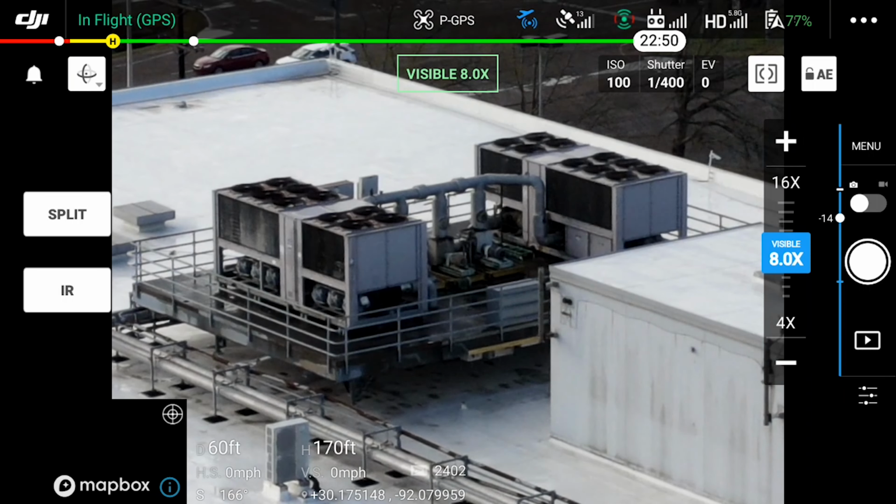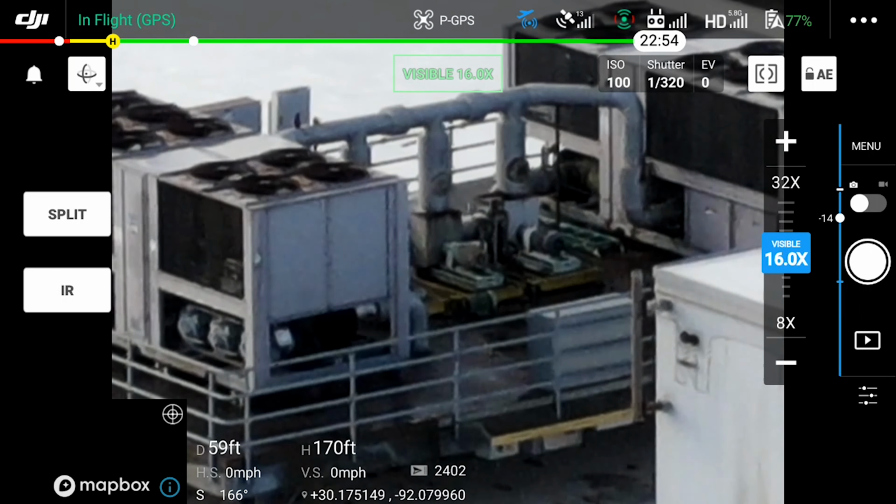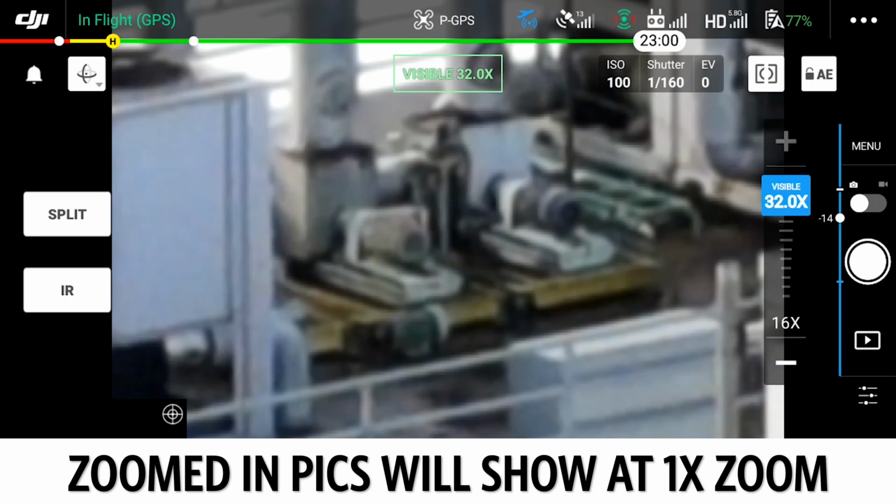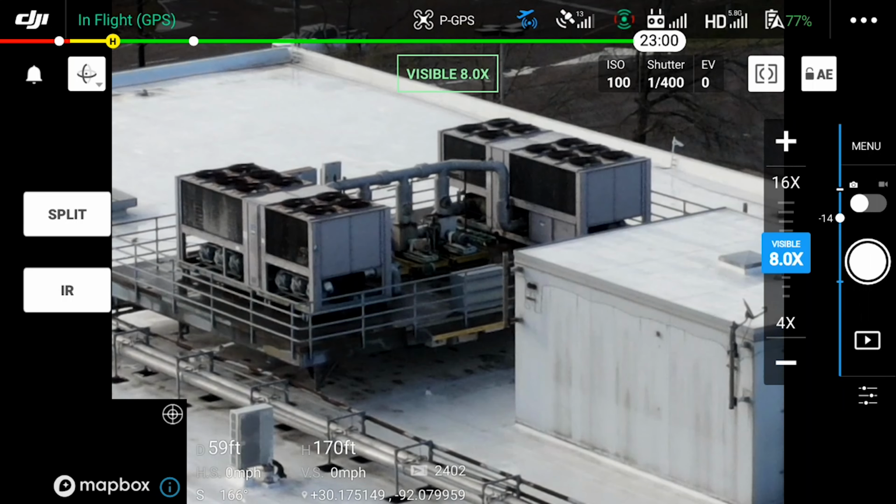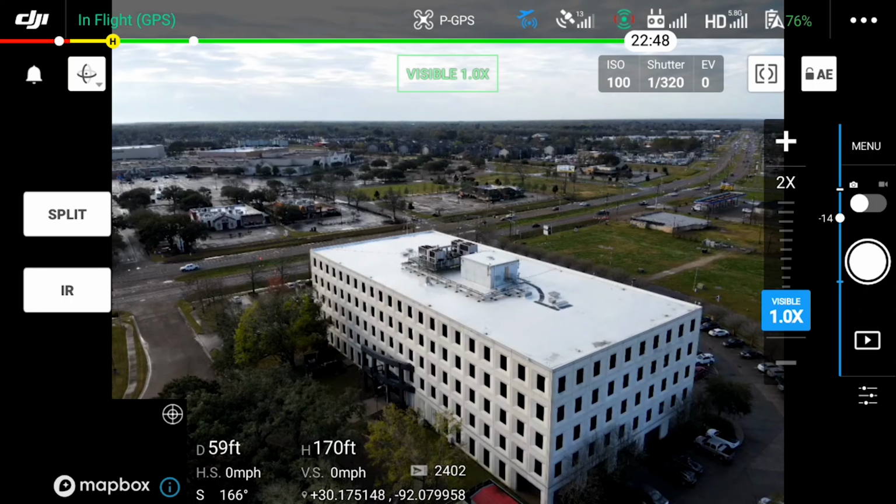Now's a good time to bring up something important to remember about photo capture while you're in zoom modes. You can zoom in on equipment in the app and take a picture, but your picture will not capture this way. Your picture is going to capture whatever 1x zoom shows in your environment. So if you take a picture at 32 times, it won't log what you see at zoomed in scale, but rather a normal picture at 1x zoom. This applies to both thermal and visual pictures.